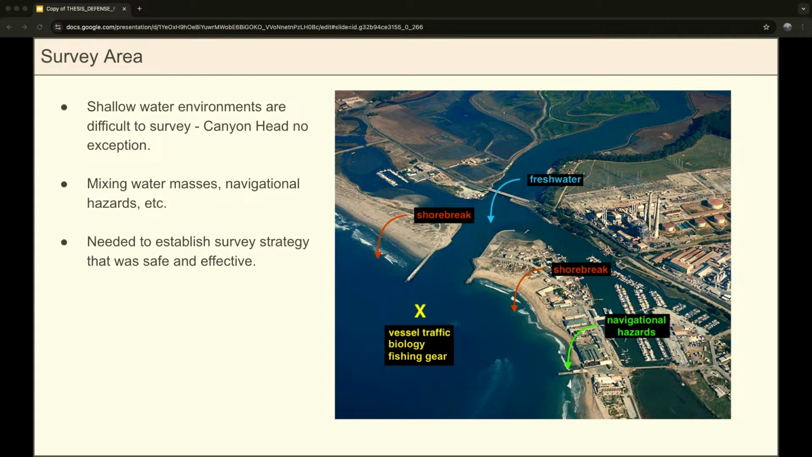And then so after acquiring and assembling all those instruments, it was finally time to test it out in the field. And this is my survey area, so it's just outside of the Moss Landing Harbor. And these shallow water environments are notoriously difficult to survey, and this area is no exception. So you have fresh water mixing with salt water that's affecting your sound velocity profiles. You have this really steep shelf coming out from the canyon, and that results in this heavy and unexpected shore break. You have vessel traffic coming in and out of the harbor.